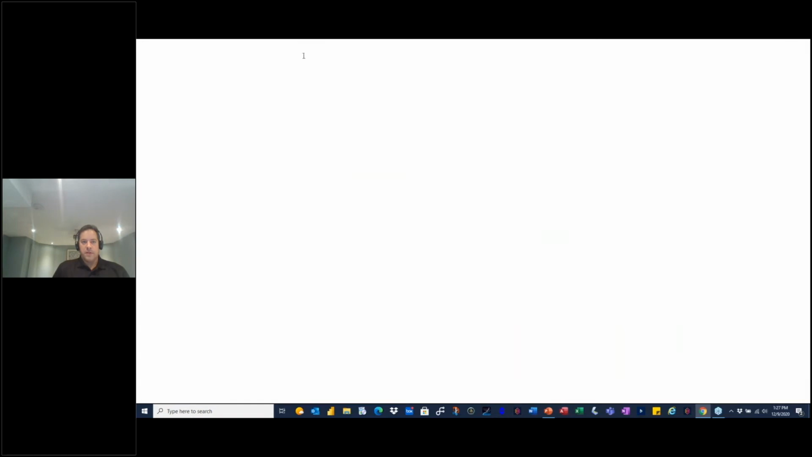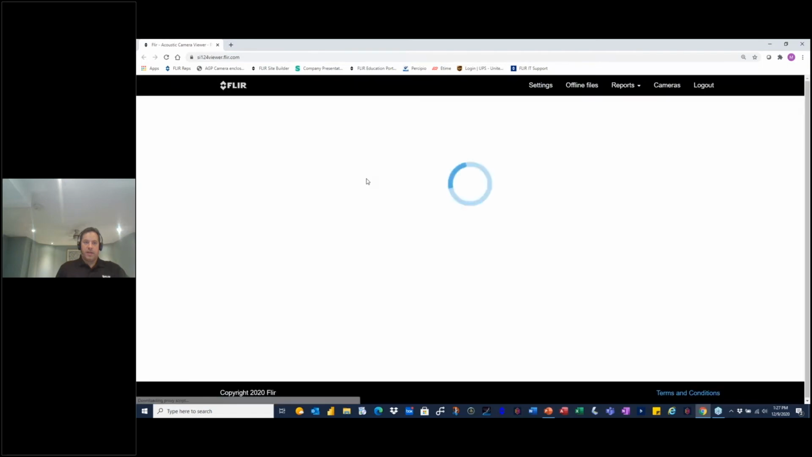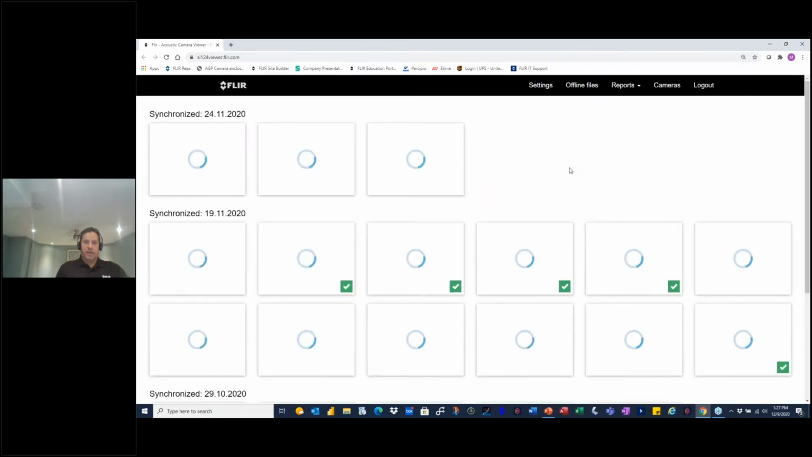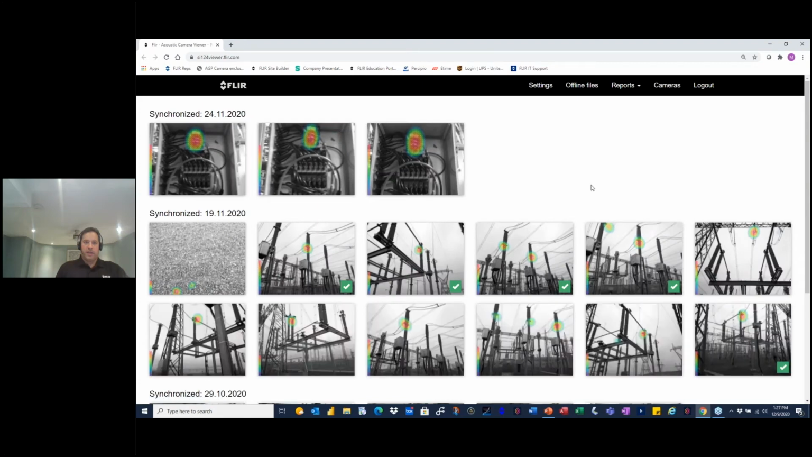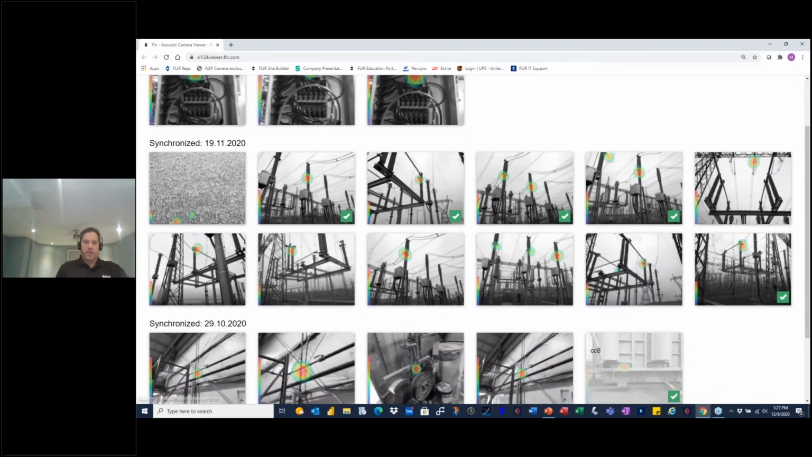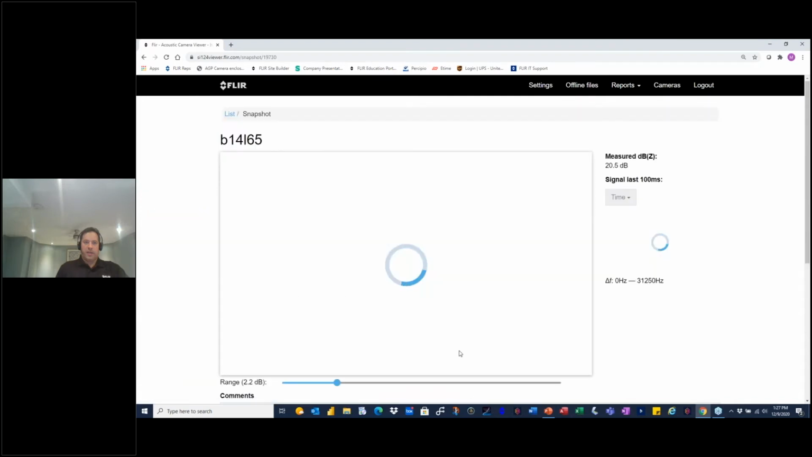So I'm going to log into the Si124. Each Si124, you can create a cloud account to allow you to log in and basically do your analysis. As you capture images, they're uploaded into your account. These are examples of the customer demos that were done at different sites. So let's look at the partial discharge problems here. So let's look at this one, for example.